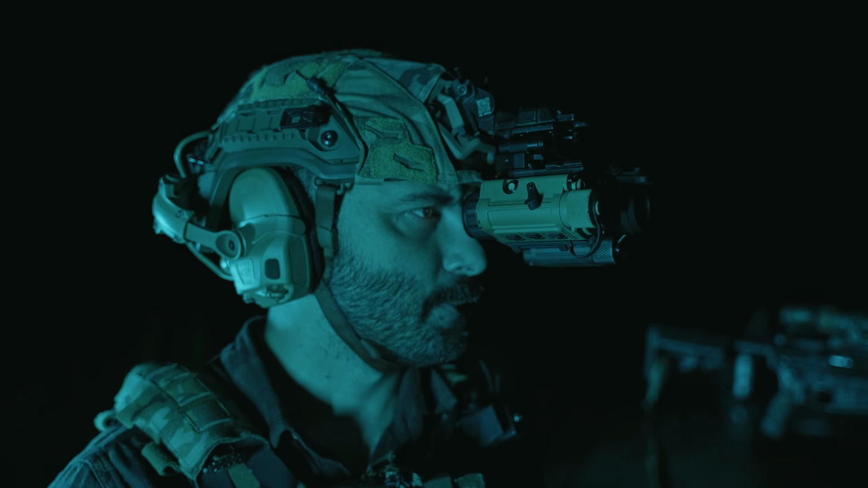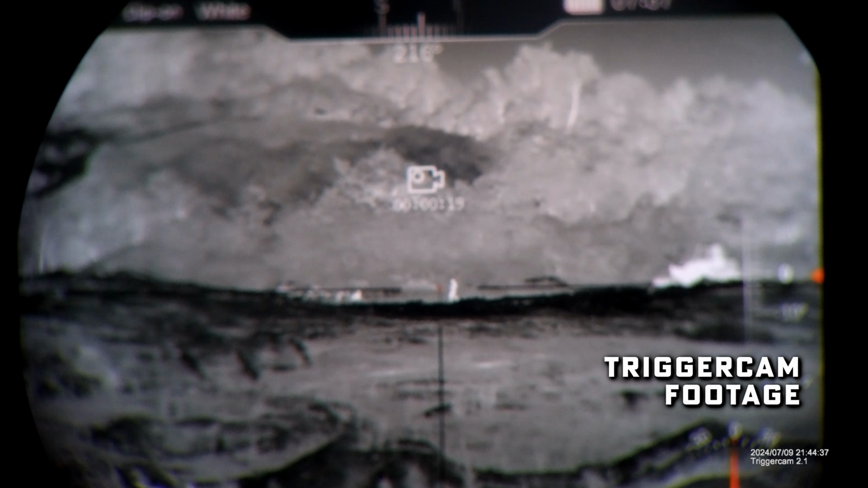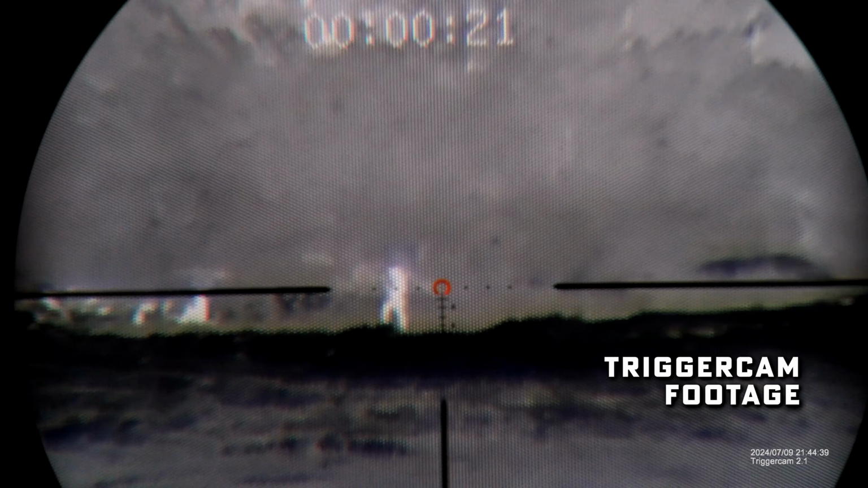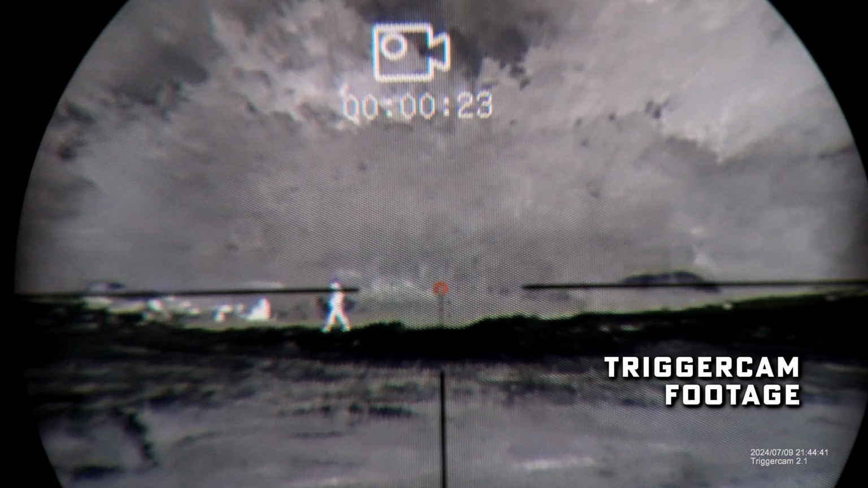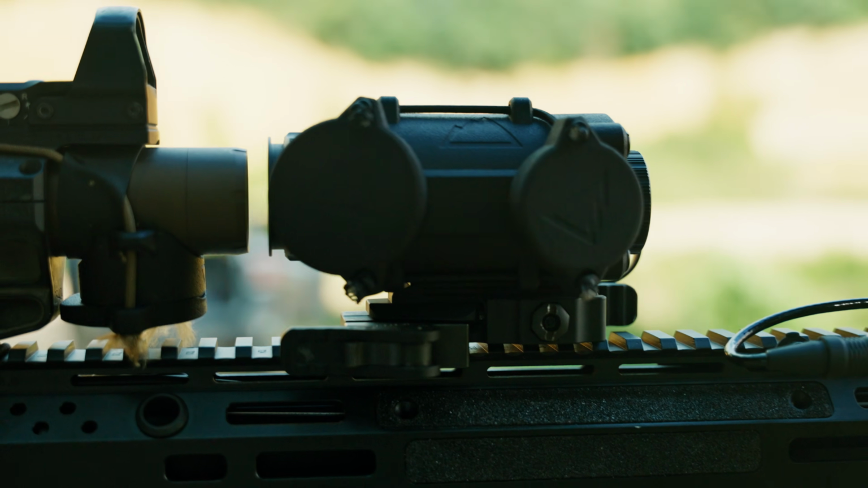It's great to use helmet mounted, which is great for navigating and being able to pick up signatures at a distance as you're on the move. And it's also really good whenever it comes to shooting, whether you clamp it on and use it as the primary optic, which is called standalone mode, or you clip it in front of an LPVO, which is clip-on mode, which is how we actually prefer to run it.